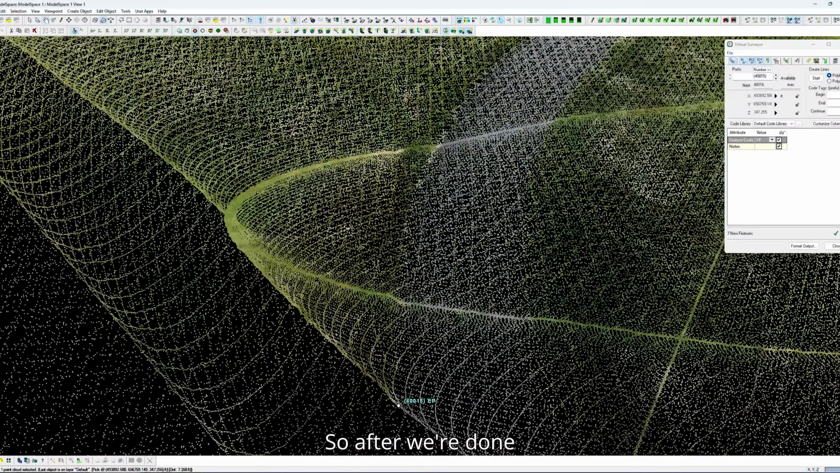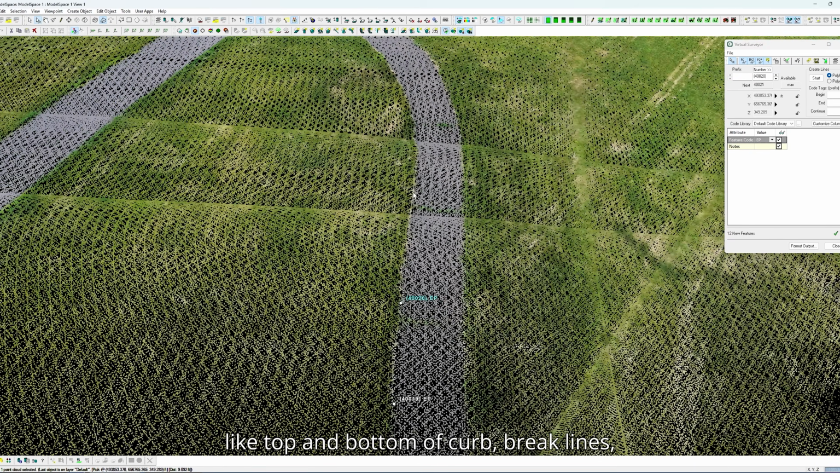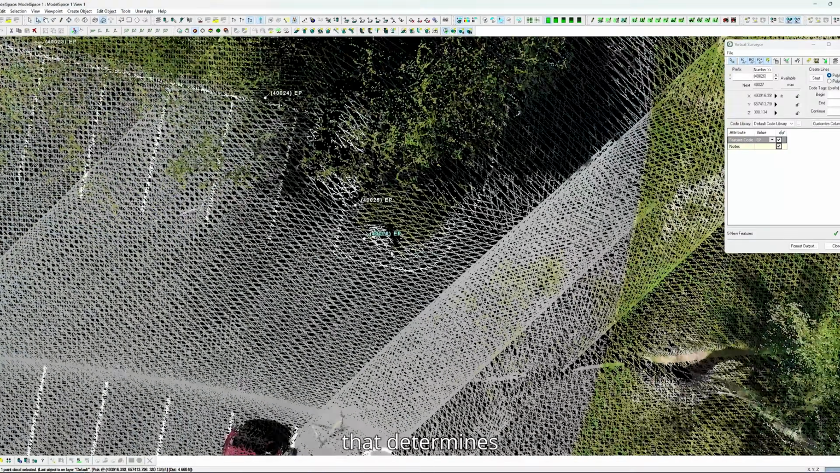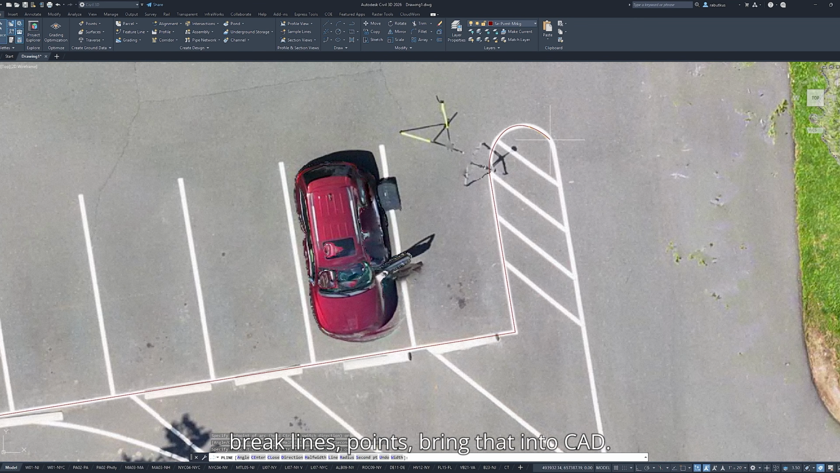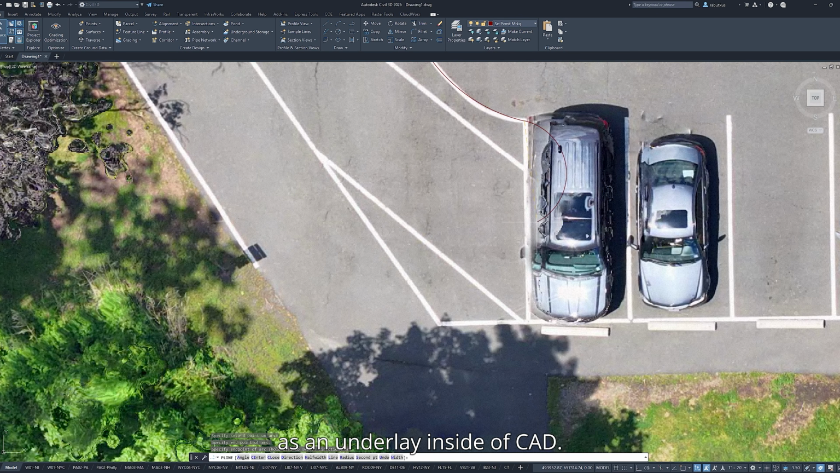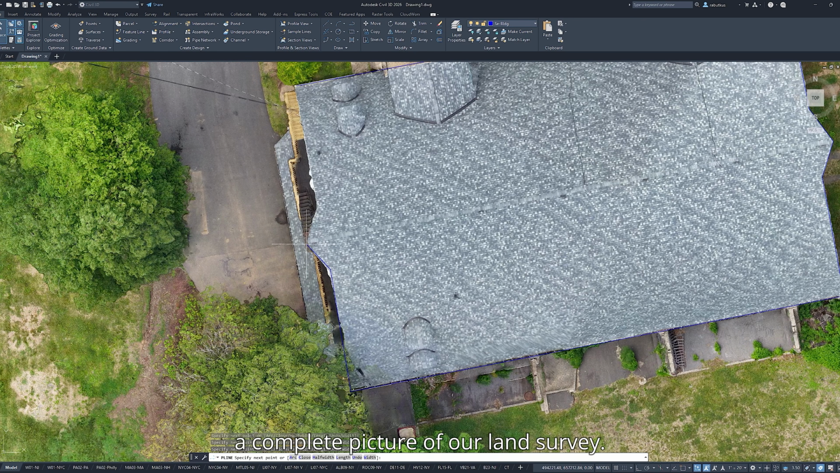So after we're done registering and generating all this information, our point clouds, whatever else it is, we're able to manually pick out points for things like top and bottom of curb, break lines, top and bottom of bank, walls, whatever it is that determines the actual ground surface of our site. We can then take all this information, break lines, points, and bring that into CAD. We're also able to take the 2D orthomosaic image as an underlay inside of CAD. We can draft all of our planimetrics, and that's really what finalizes everything and gives us a complete picture of our land survey.